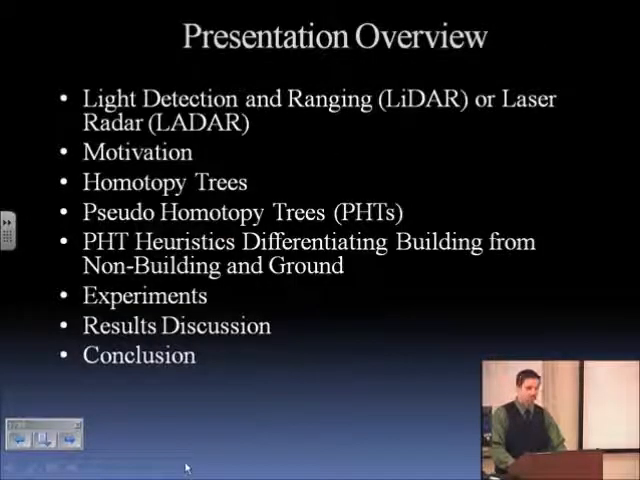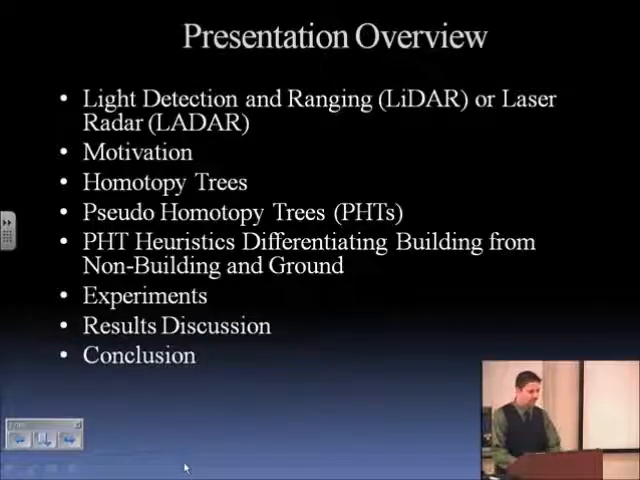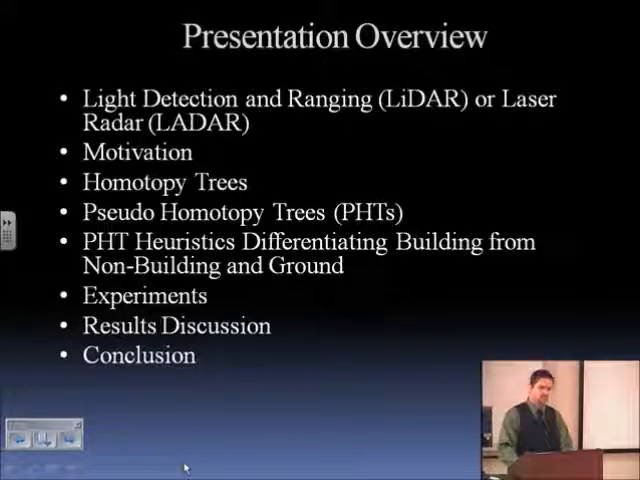So for the presentation, first I'll give a brief overview of what exactly light detection and ranging data is. I think in the US, you'll typically see it referred to as LiDAR, and then sometimes in Europe, it's laser ranging, or they call it LiDAR. It's the same thing. We'll go over some motivation. Why do we want to do building detection in an unsupervised fashion? What meaning does it have to the industry and the rest of the world?